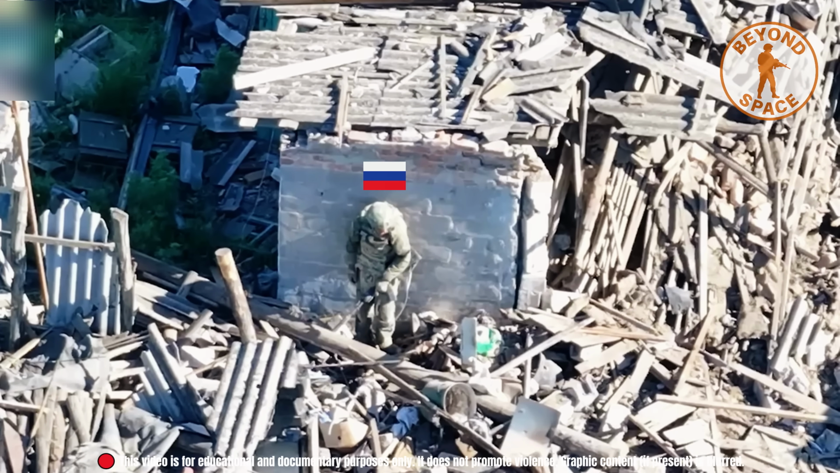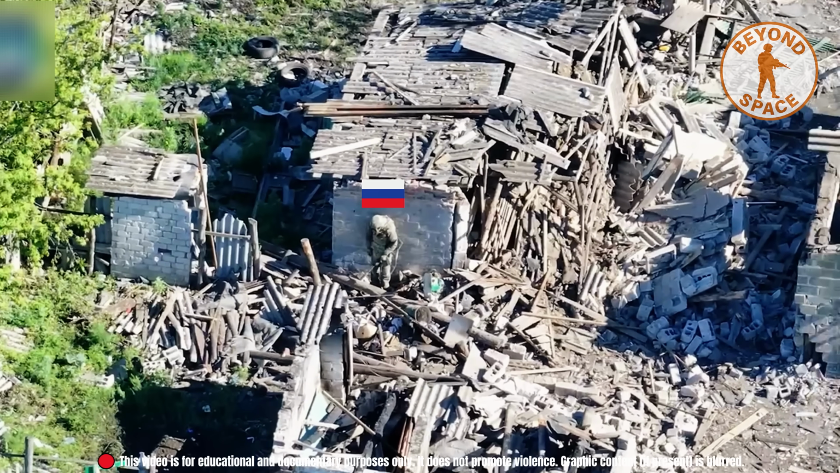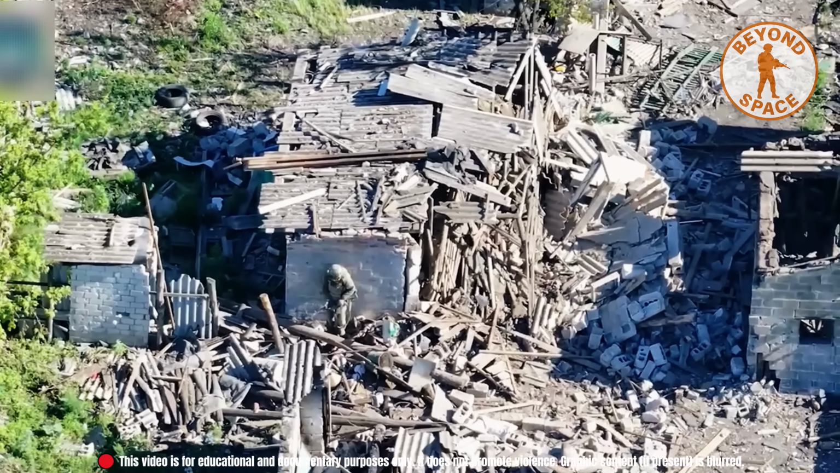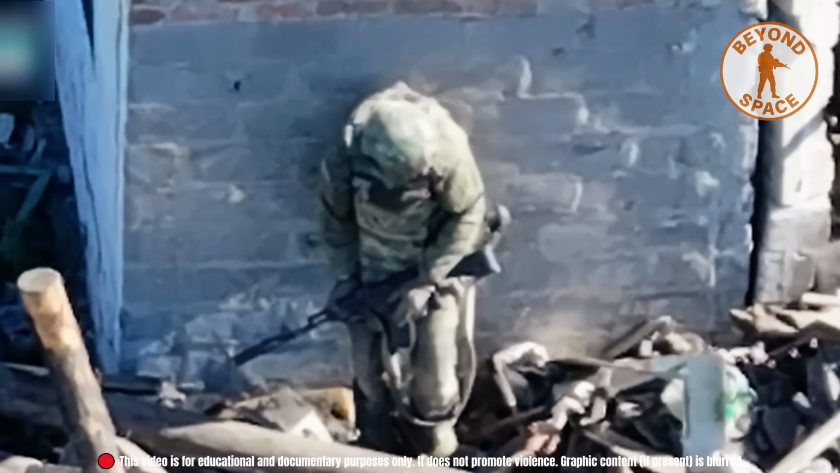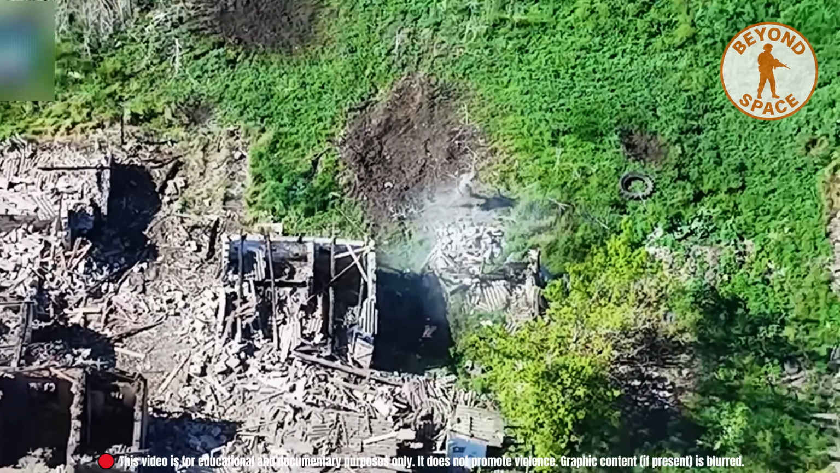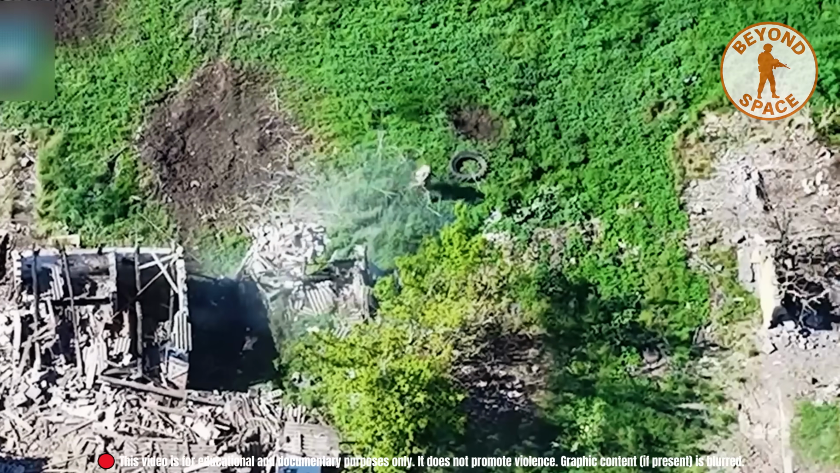Near the outskirts of Sumy, the 414th UAV Brigade Magyar's birds detected a strange movement along a ruined street. A lone Russian soldier leaned against a shattered wall, trying to rest. But instinct told him something wasn't right. He suddenly ran, weaving through the rubble.